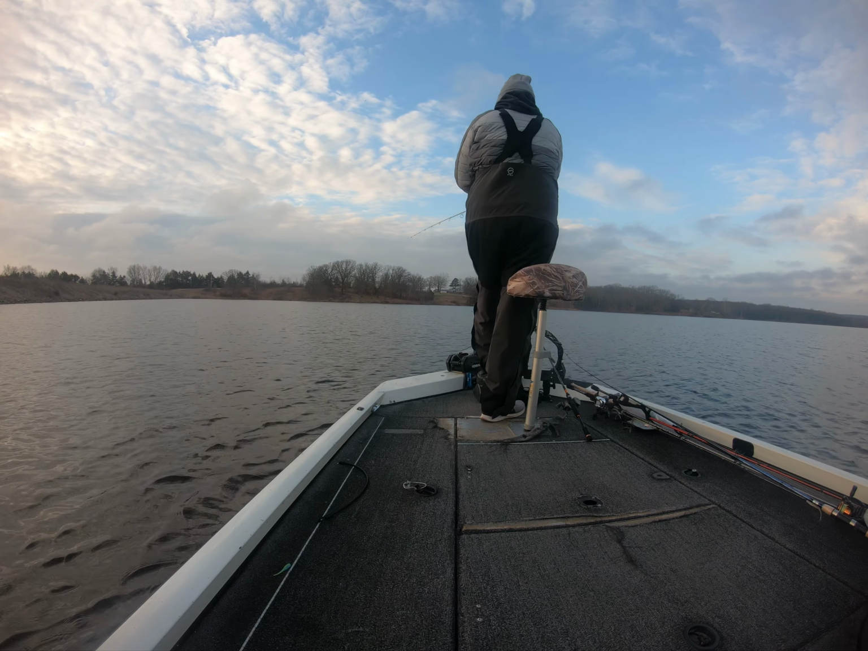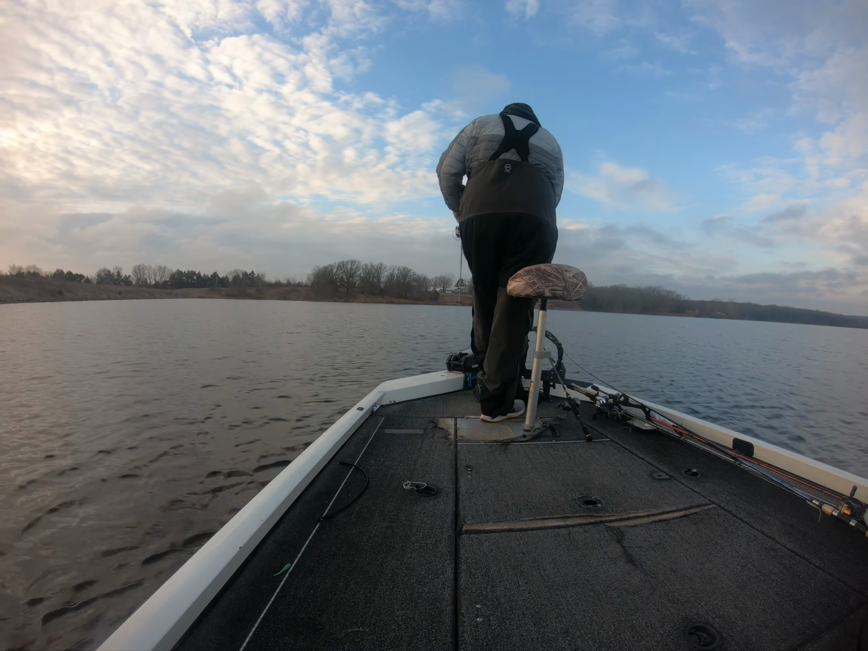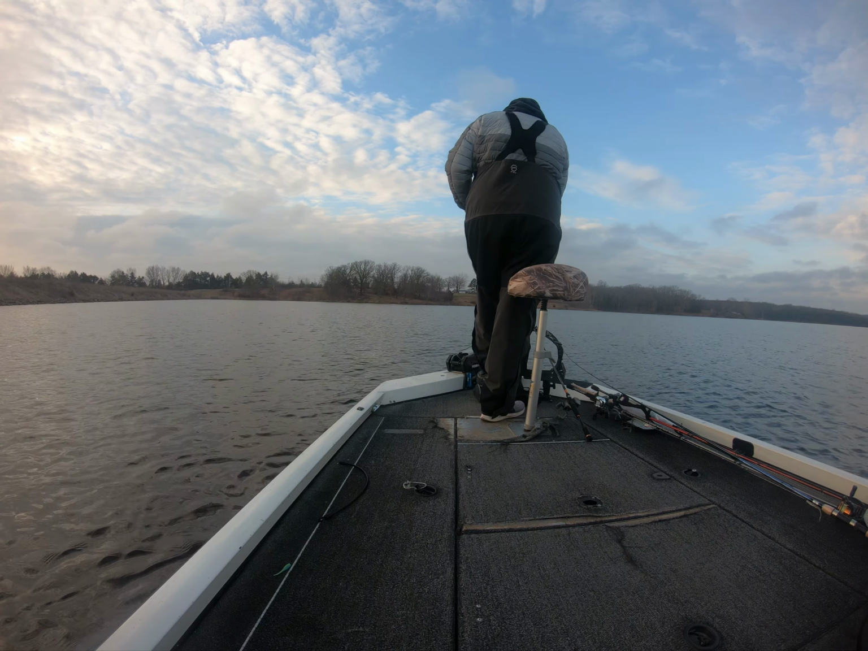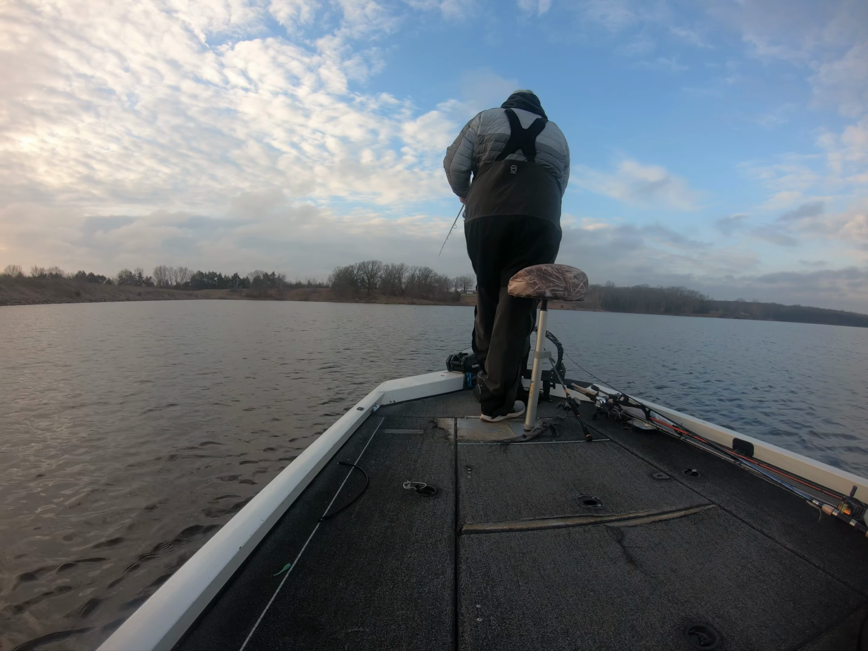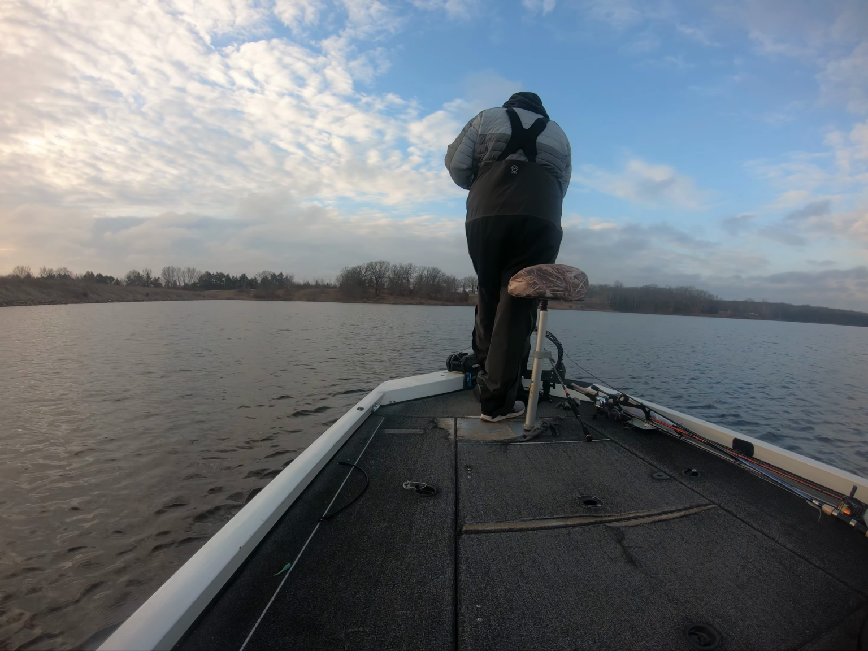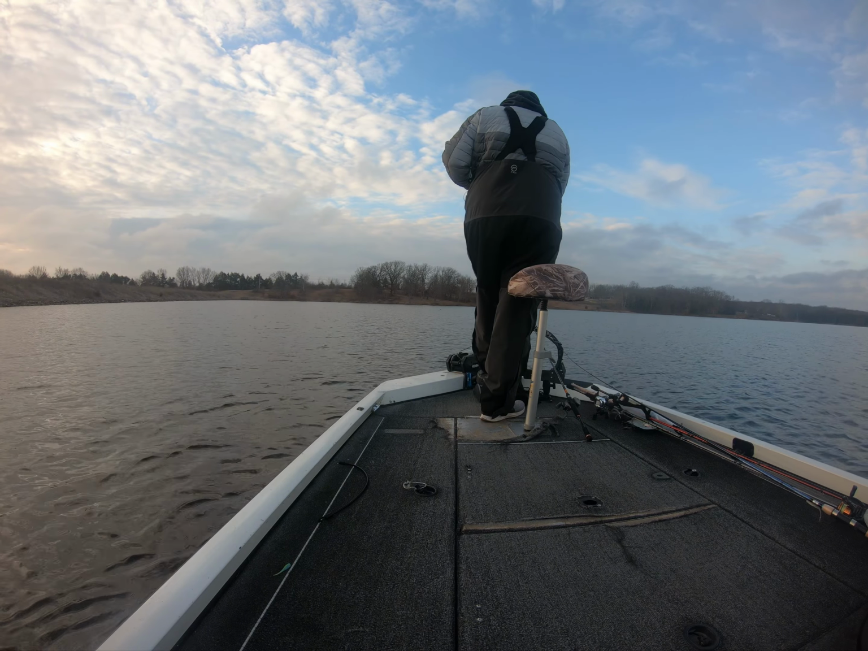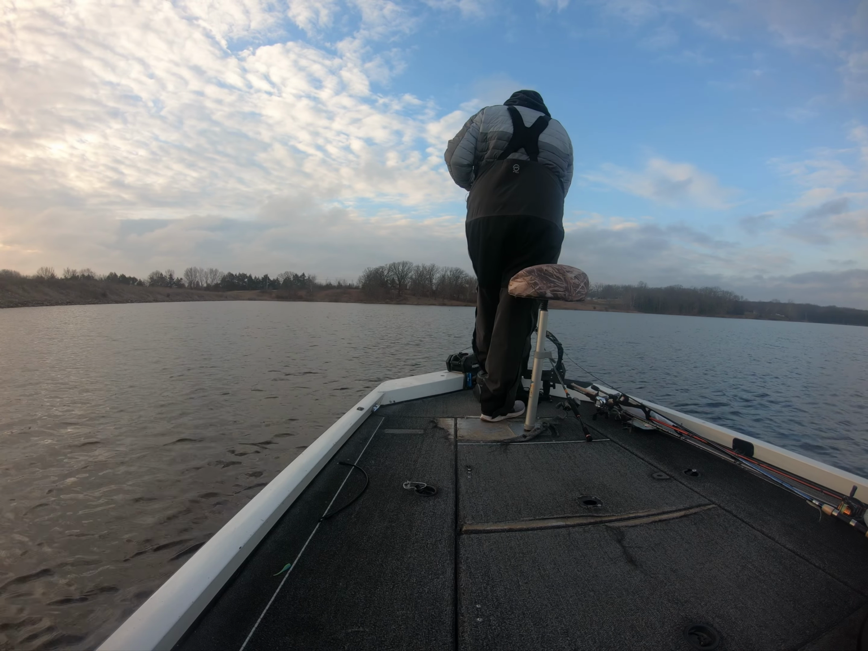So unfortunately, we lost audio after this last catch. But right now what I'm doing is I'm just out here finding schools of bass, roaming crappie that are schooled up, roaming in deep water. So I'm about 30 foot of water. Most of the bass were in like 8 to 10. The crappie I was catching was like in 12 to 16 foot.